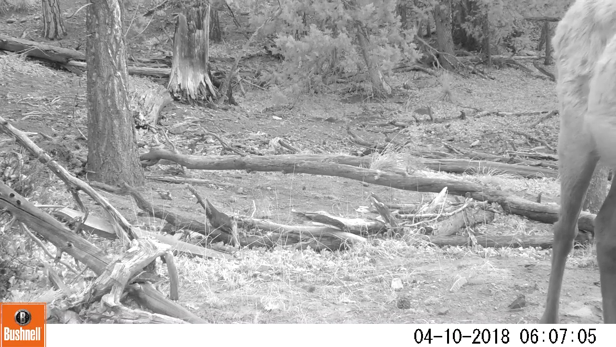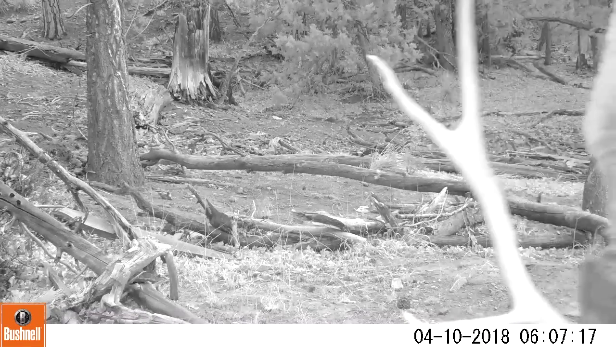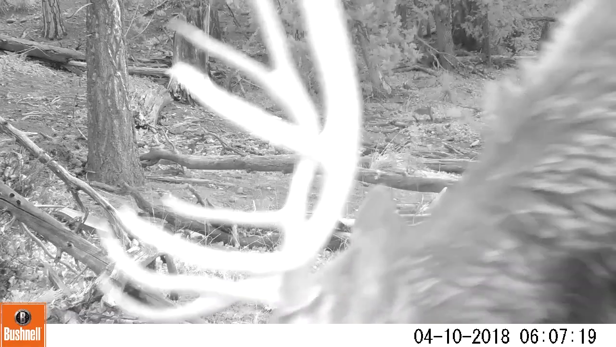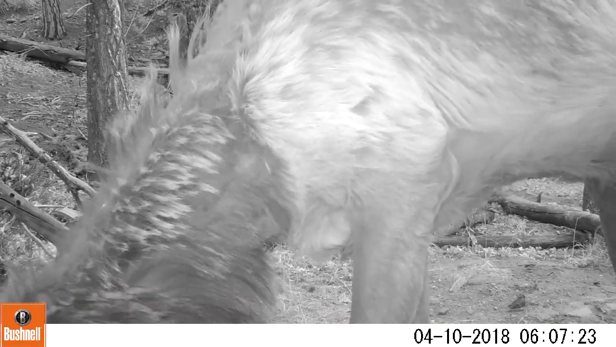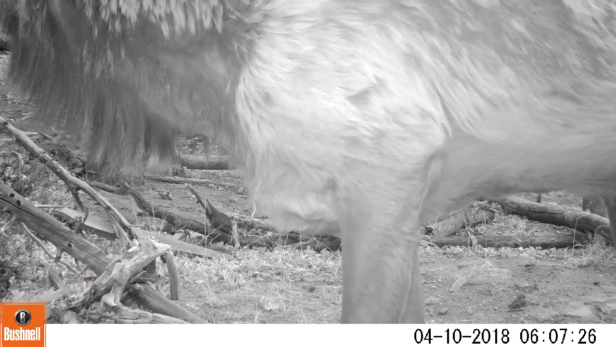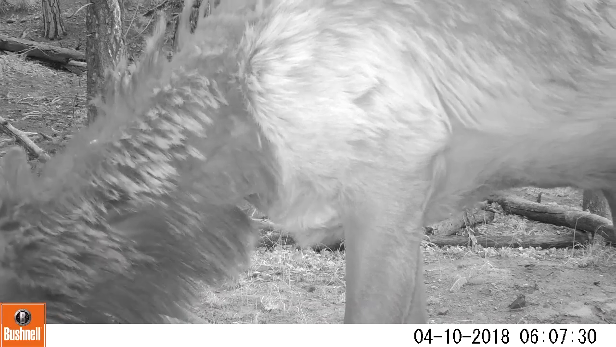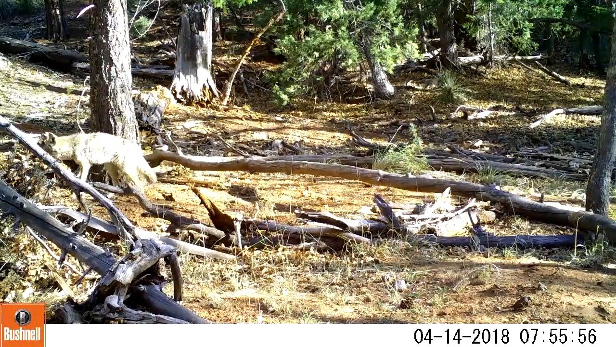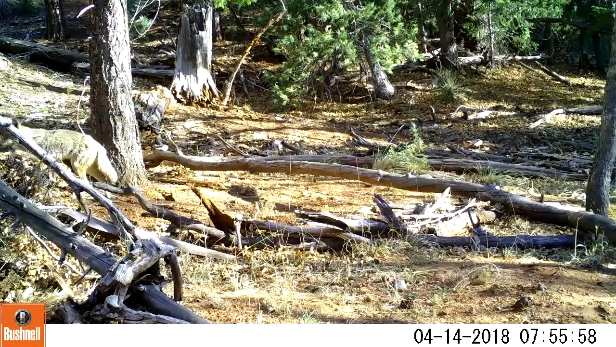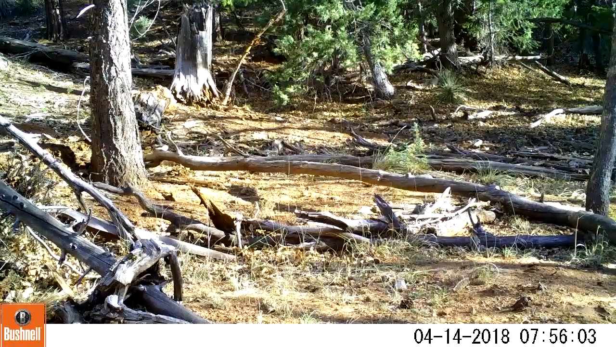When I went to check the camera, I didn't see a lot to eat right there, but there were a few bits and pieces of greenery. You see a coyote just hopping across there. So this is about it for camera number 5.